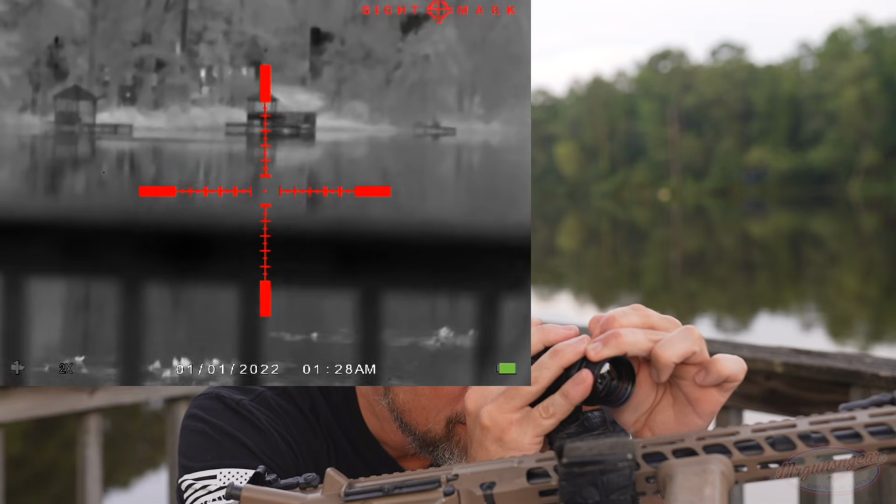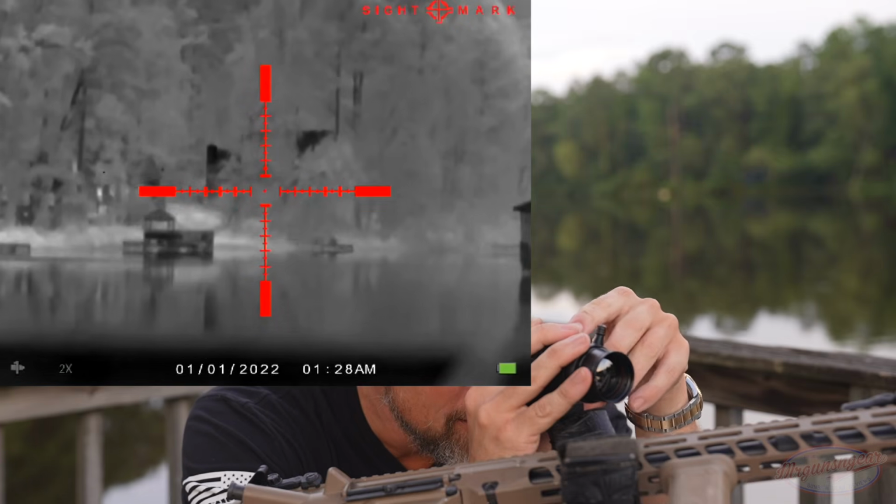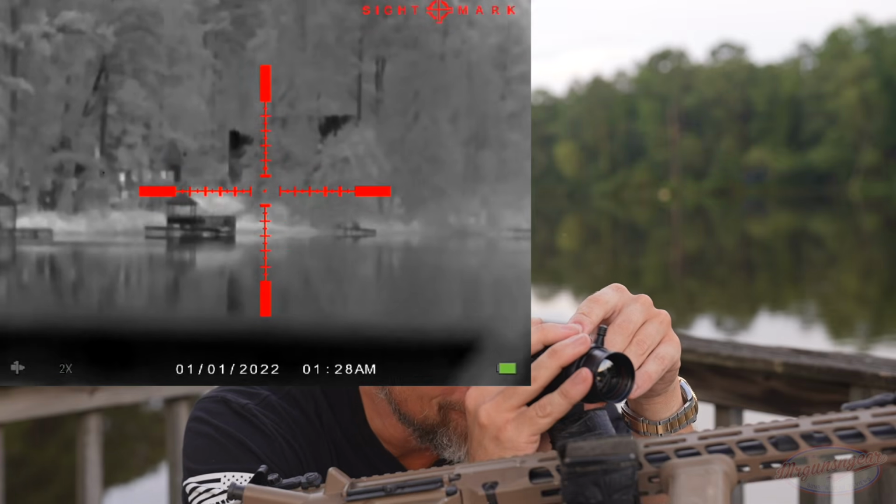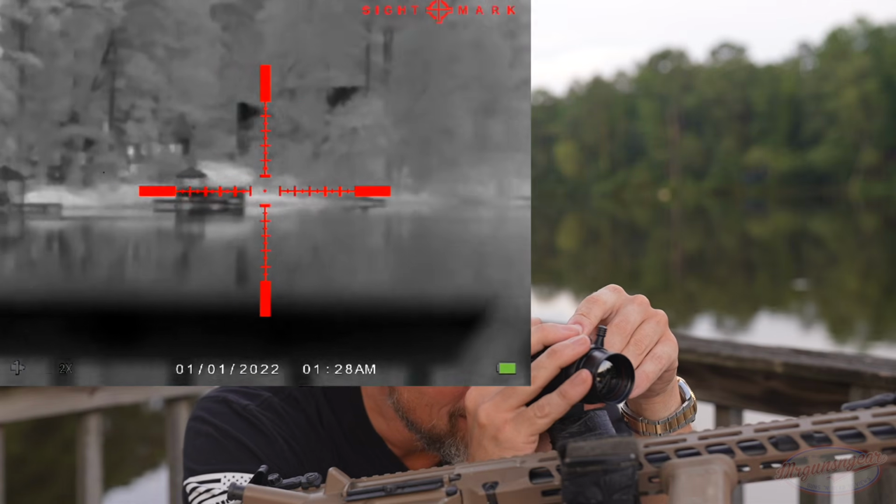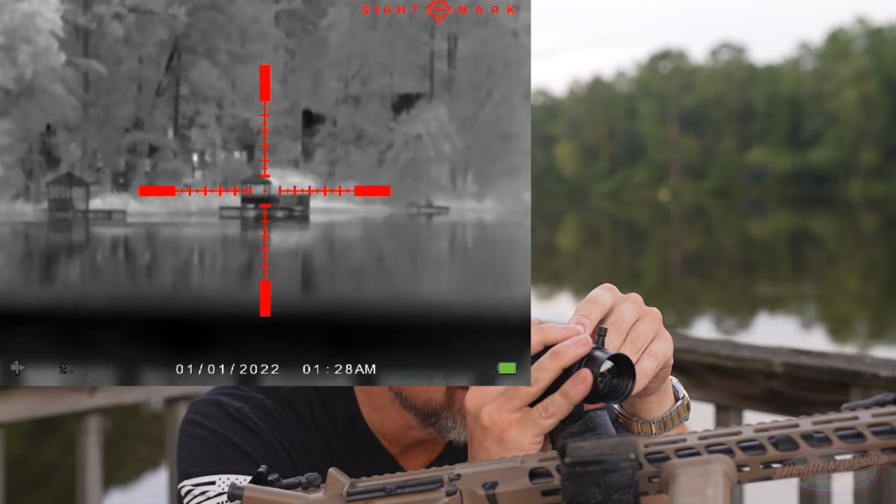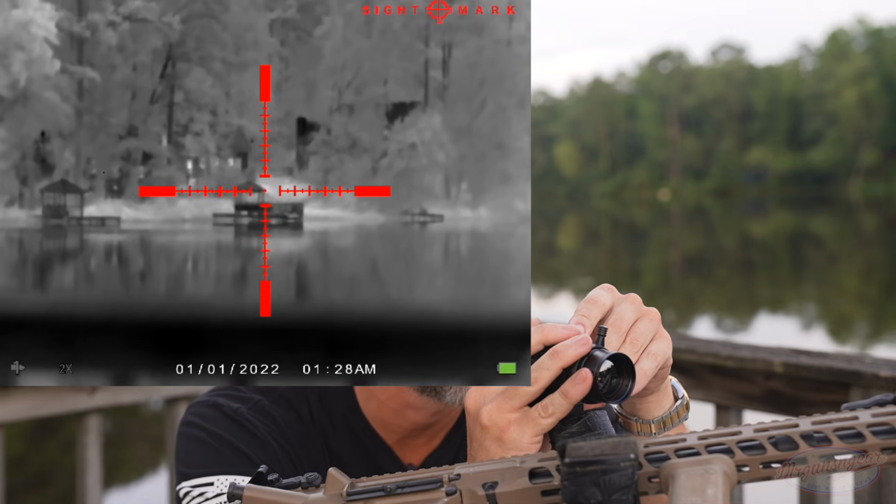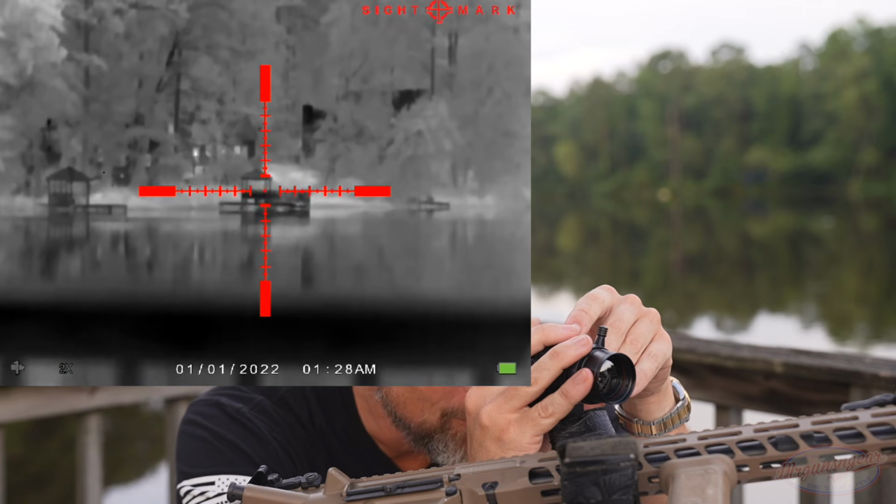Maybe there is your best focus for infinity. Now again, it is daylight as of when we're filming this. It's also very humid, which affects what you guys are seeing. And that is what we're seeing out there. That little dock, from this particular position, is probably about 400 to 500 yards out. So that is quite far out. And of course we have it in the 2 magnification.